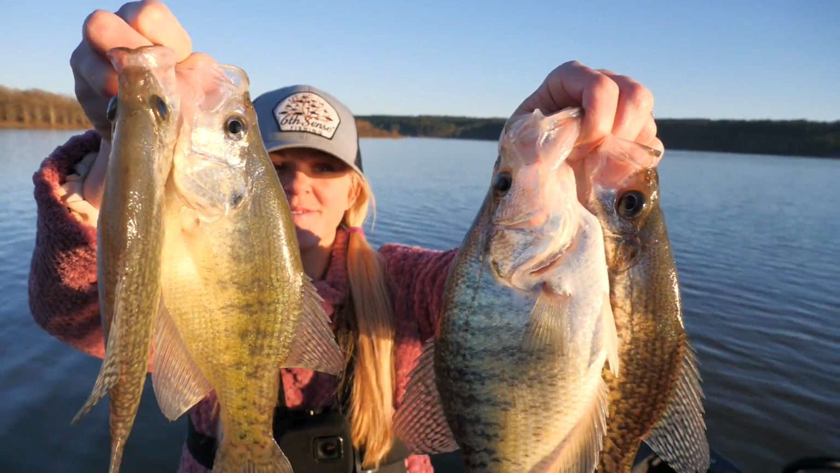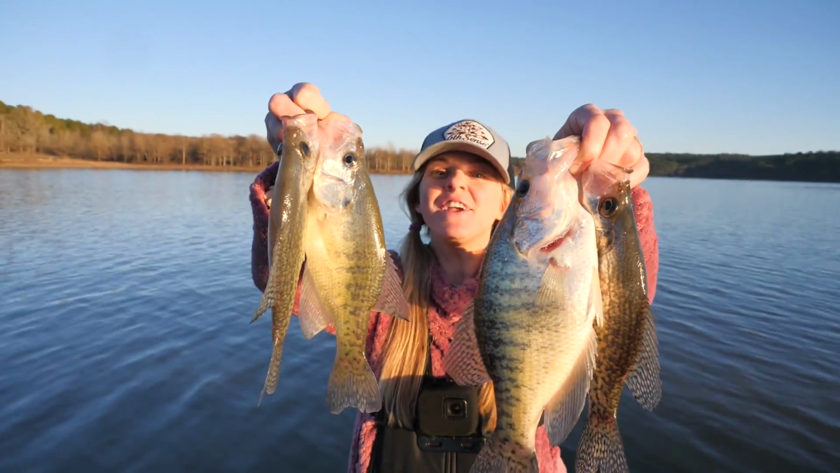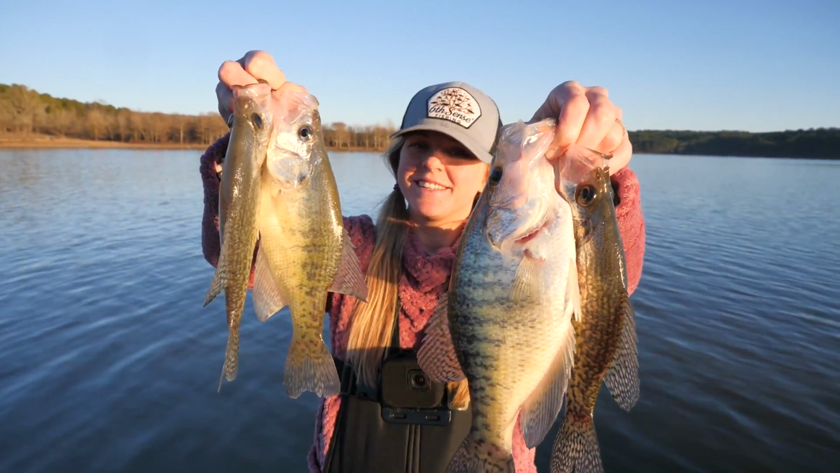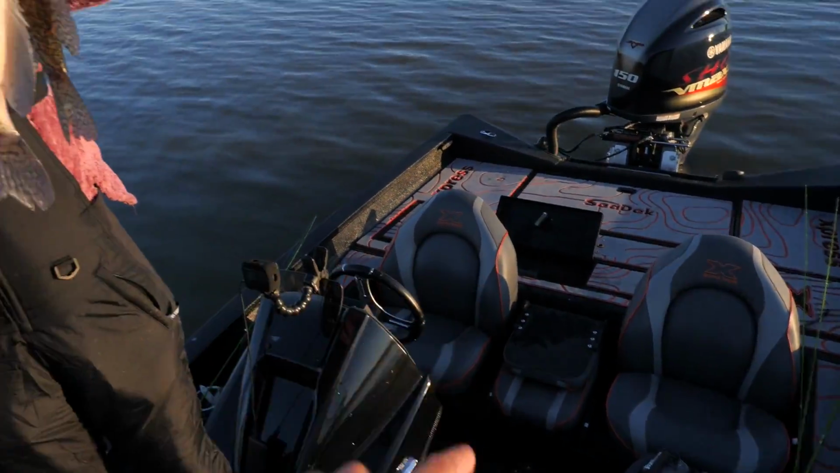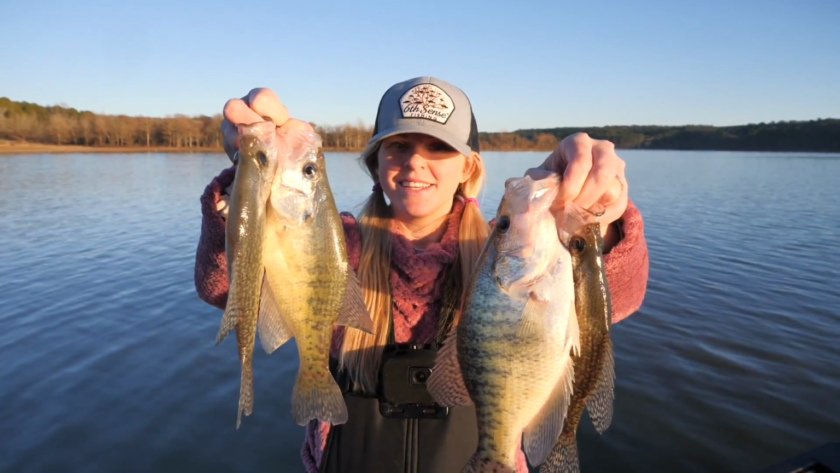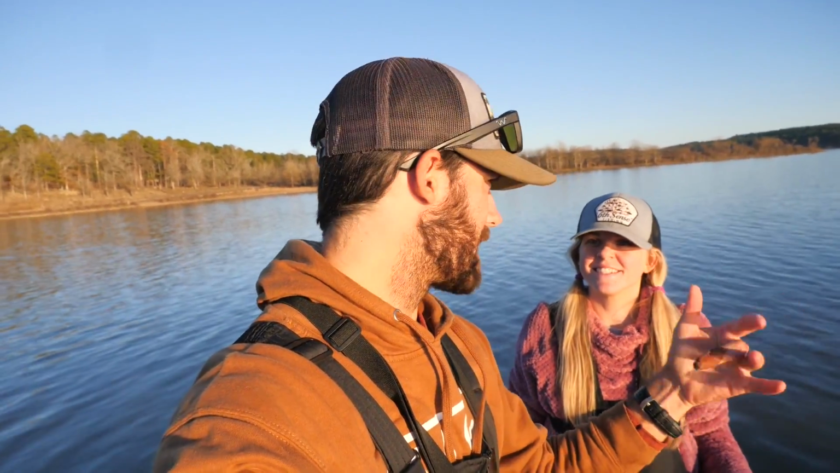Not the biggest slabs in the world, but we got some good ones. Got some nice white crappie mixed in. But perfect overall eating size. Yeah, overall just perfect eating size fish. I think we have about twice as many as that in there. So definitely a good haul for the day. We're gonna take these guys, get back to the house, get them all cleaned up and get them ready for the table. I guess maybe tonight or tomorrow. I'm not really sure when we're gonna eat them. Maybe tonight. We'll see what happens, but we'll see you guys when we get back to the house.